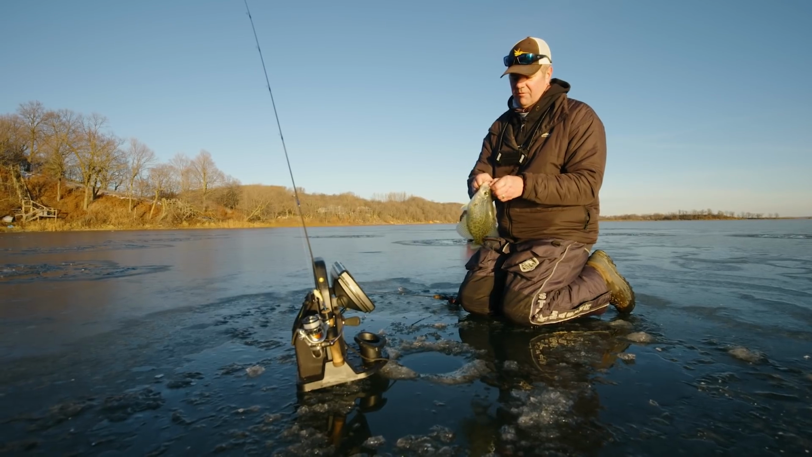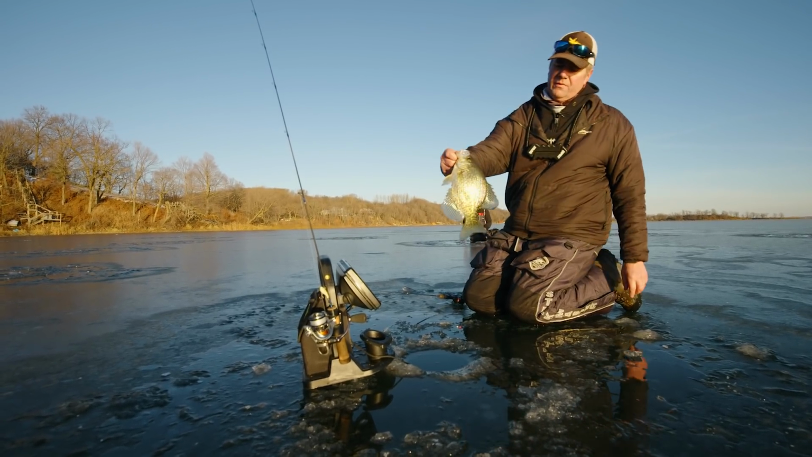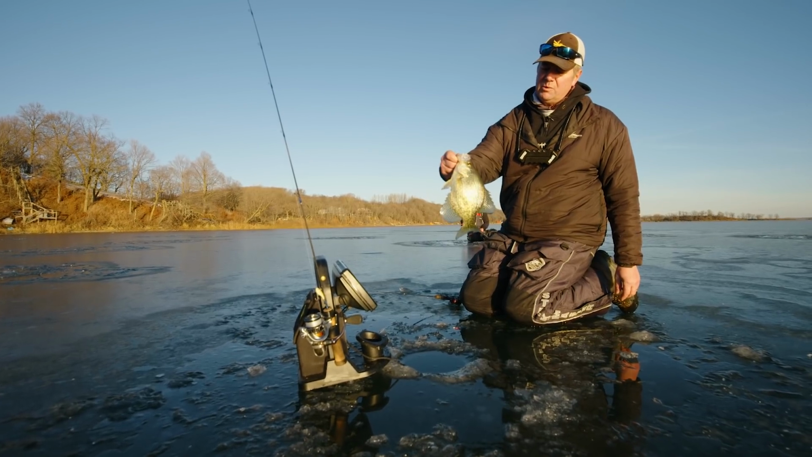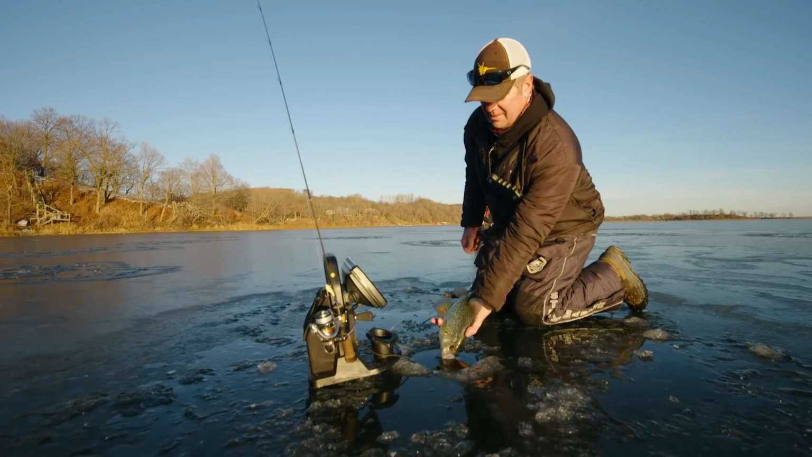Still fishing the love bug, got that one right in the top lip, right where you want to hook a crappie. Nice average fish. We've had some smaller, had some giants. I'll take those all day long.